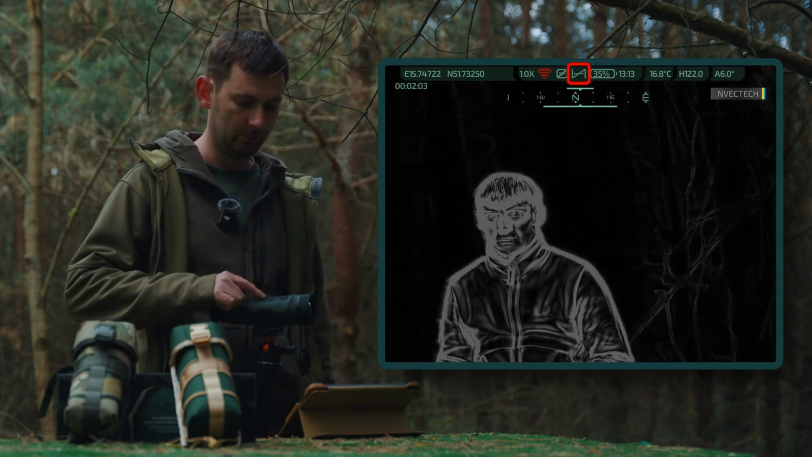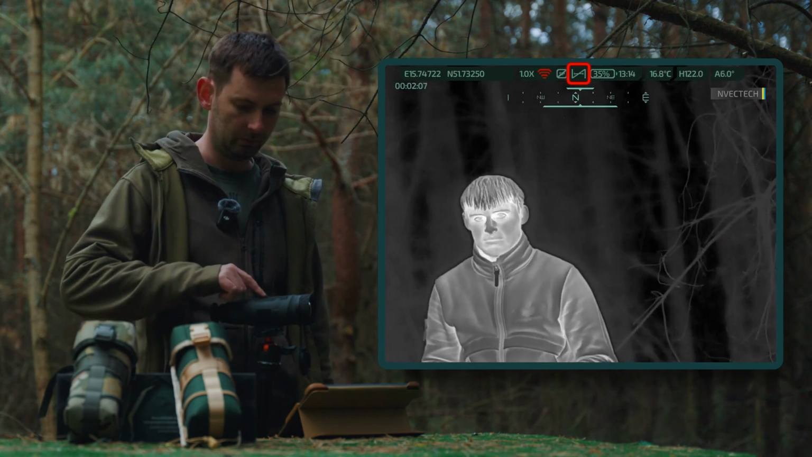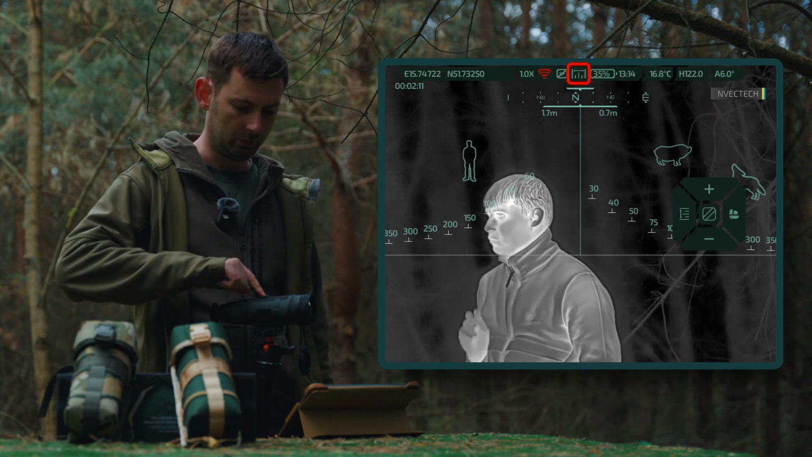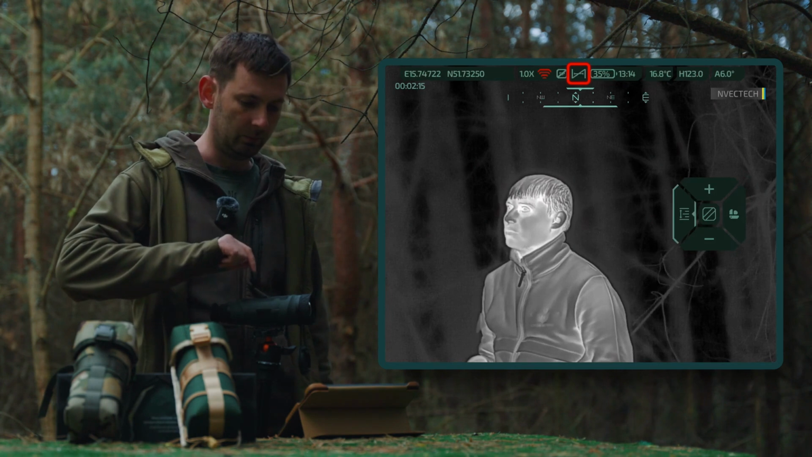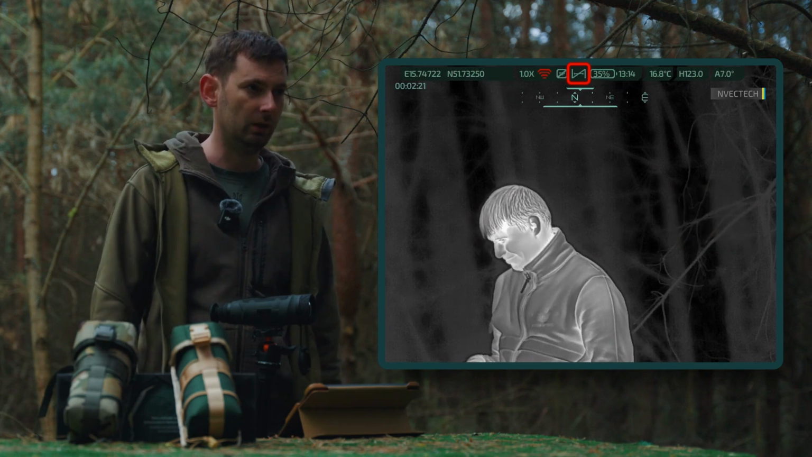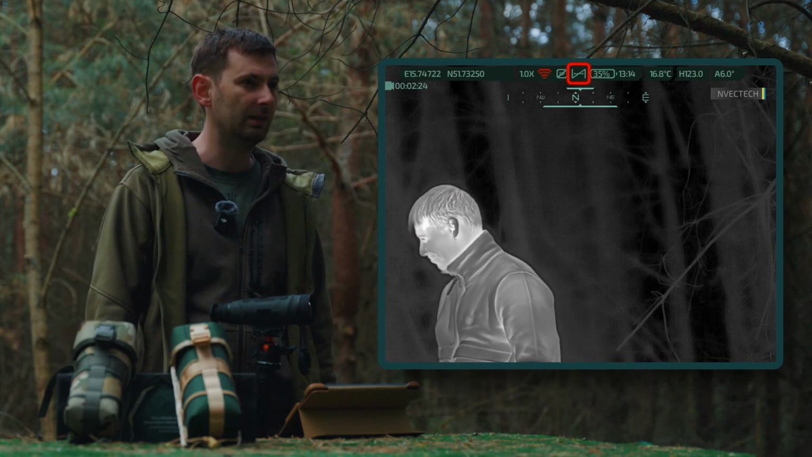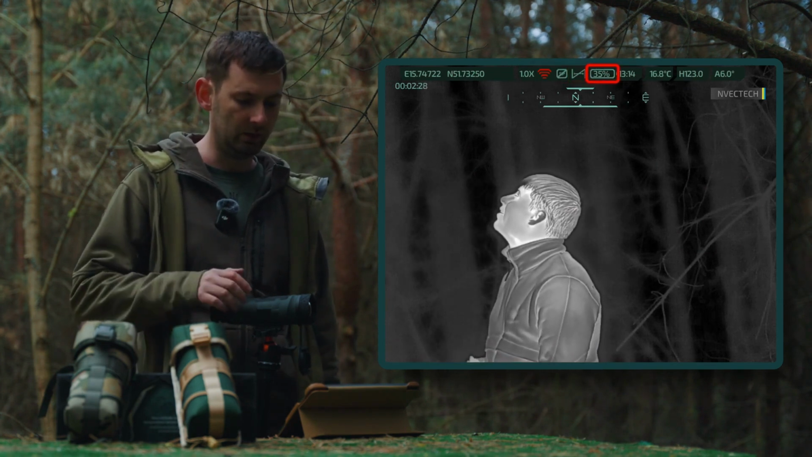Next, the crossed out icon represents the rangefinder. You can activate it using the joystick. To the left, this is the manual rangefinder. Additionally, in the settings, you can enable it as artificial intelligence mode, meaning it detects and displays up to 7 targets in the latest firmware versions. Next is the battery charge indicator.